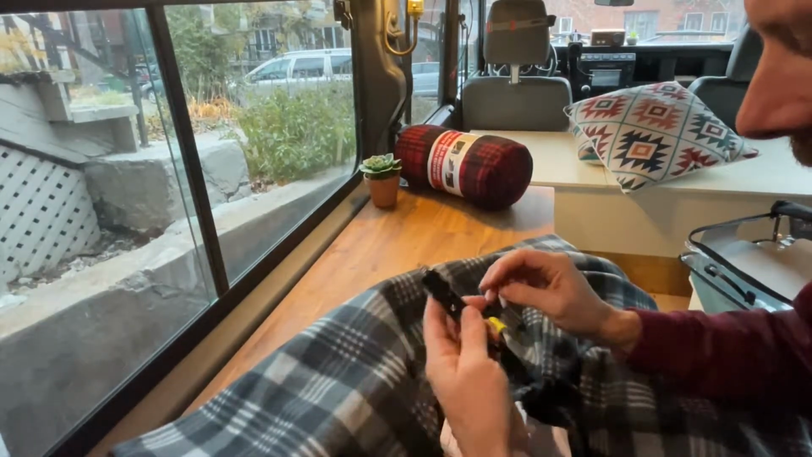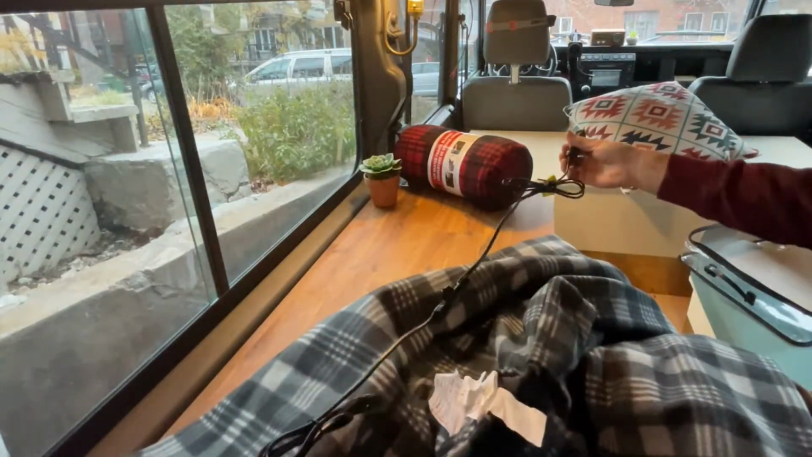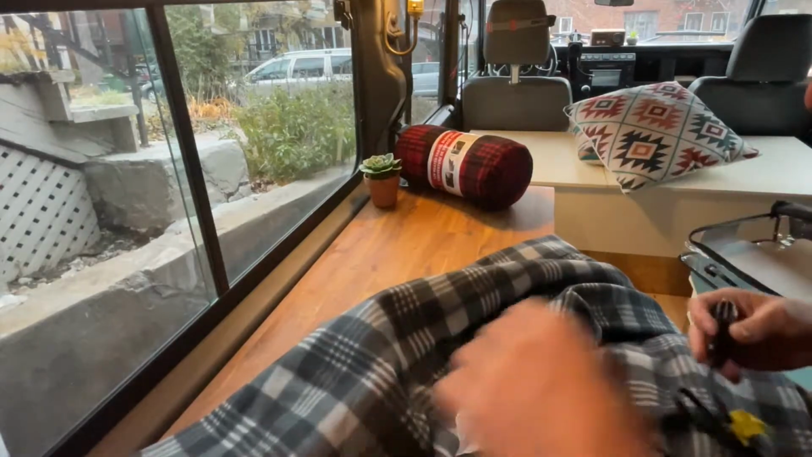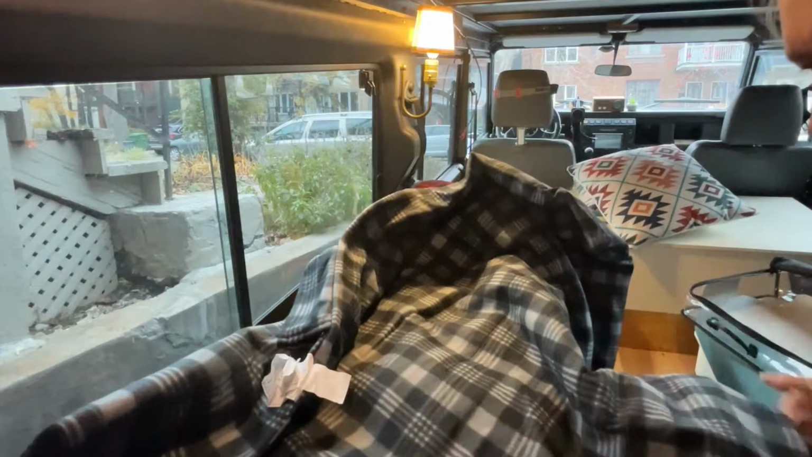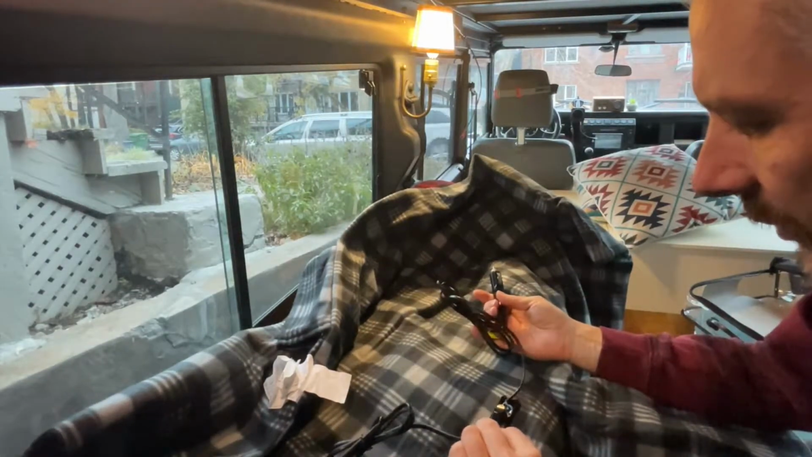You have a standard cigarette lighter plug. The extension cord looks long enough. And well, we're gonna actually plug it and see how many watts this is gonna use.